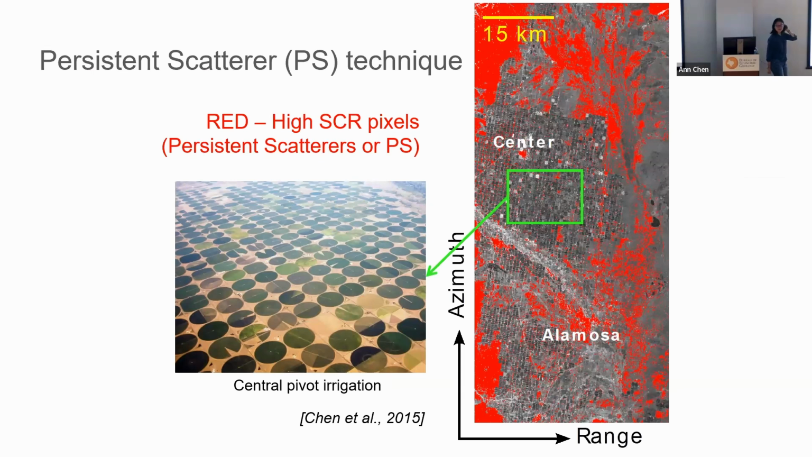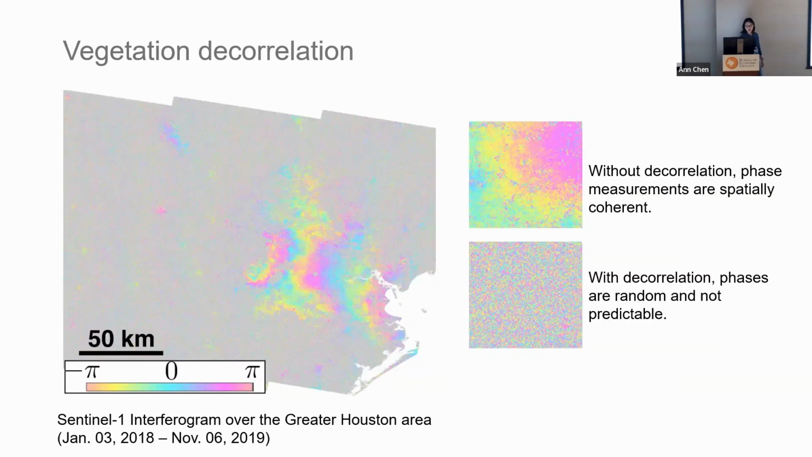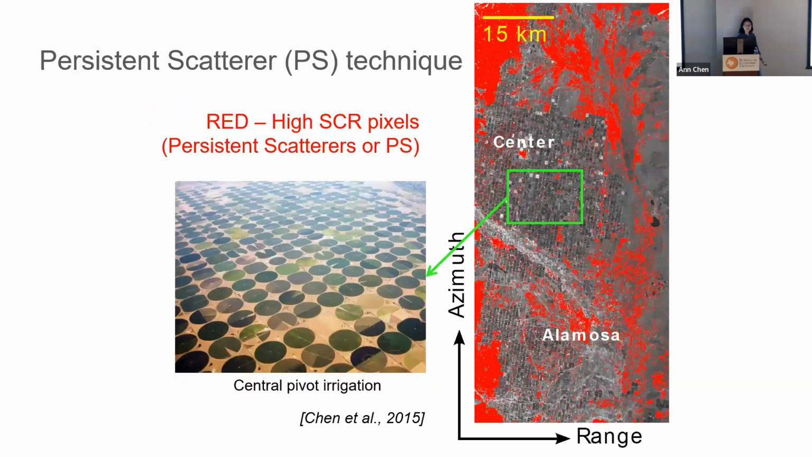It turns out, even in those decorrelated regions, where our eyes couldn't see any coherent signal, there are actually lots of point scatterers, what we call persistent scatterers, that exist. So in the San Luis Valley, where you see the agricultural fields, the center pivot systems for conserving water leave unvegetated areas between those agriculture circles.